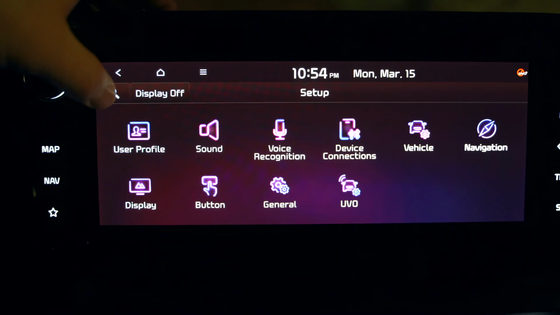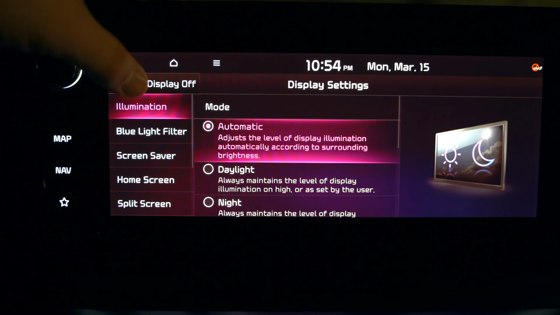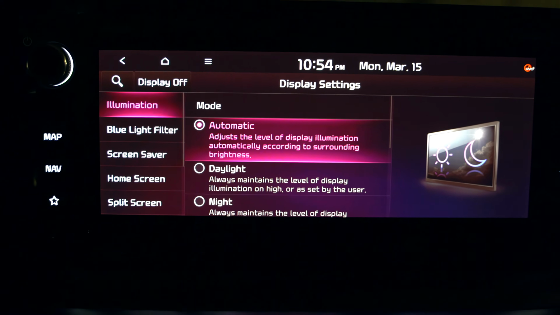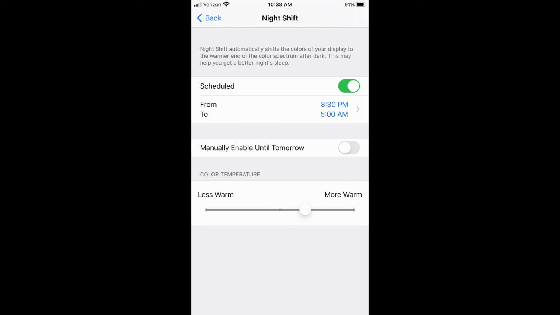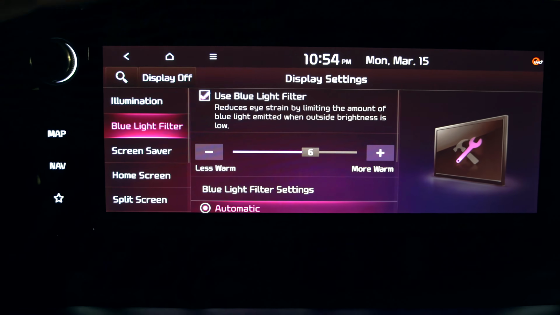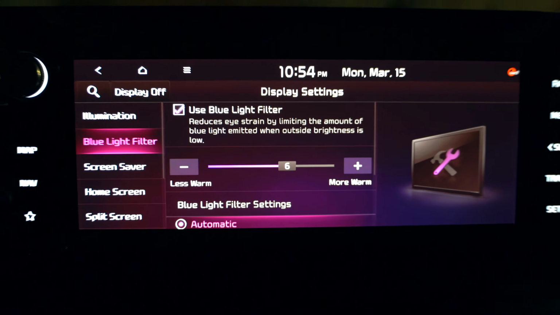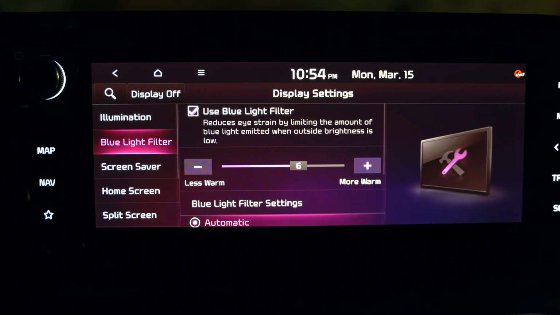But I think my favorite thing is after you go to setup, go to display and check this out. So not only do you have an automatic setting, daylight and night, to change the brightness, but you also have a blue light filter. Most of your smartphones and electronics will have this. The blue light filter helps to reduce eye strain and basically helps you sleep, so it's not so stimulating. So you can turn that off or on if you want, but you can be comfortable knowing that you'll drive your car at night and not have blue light in your face.